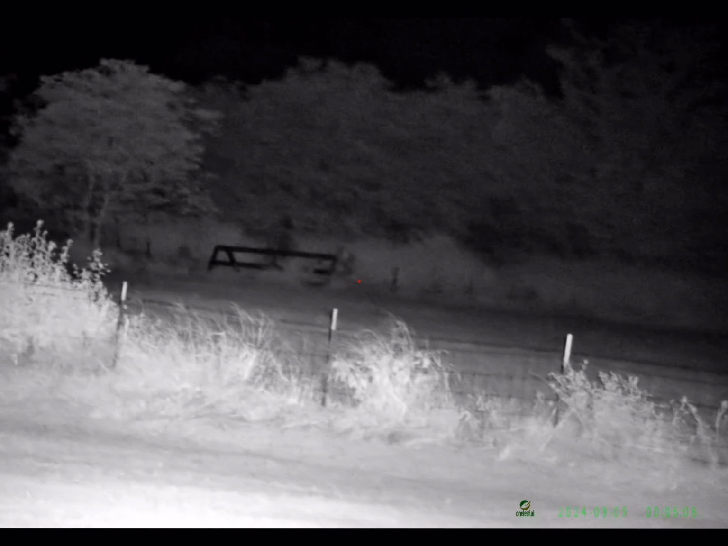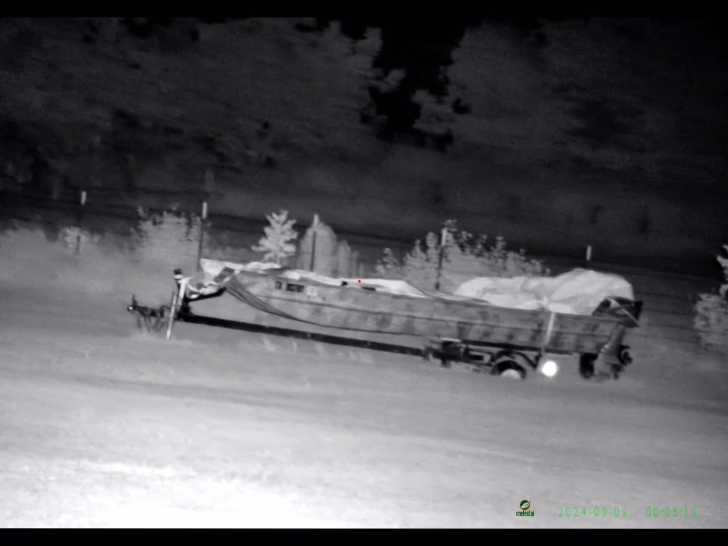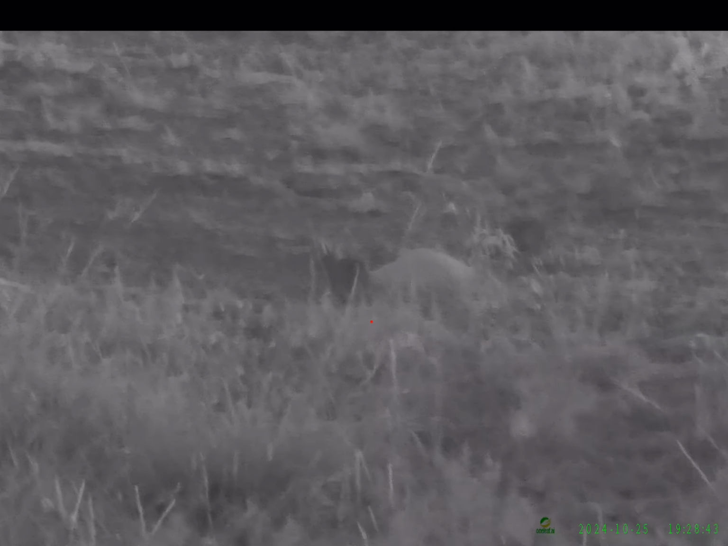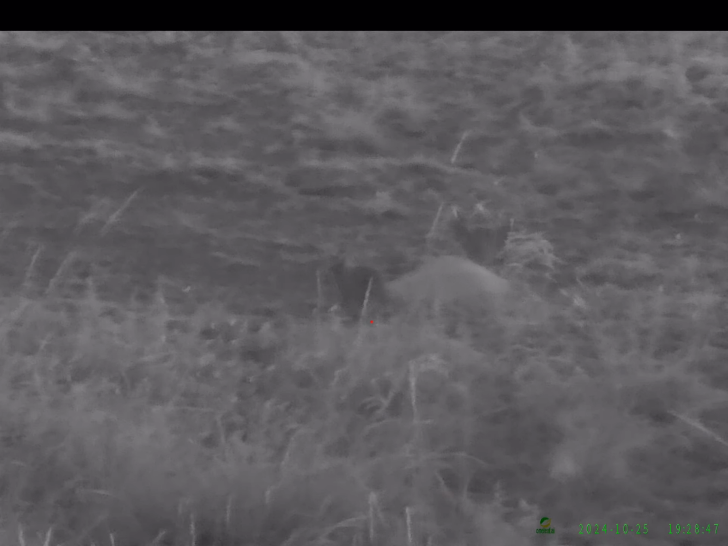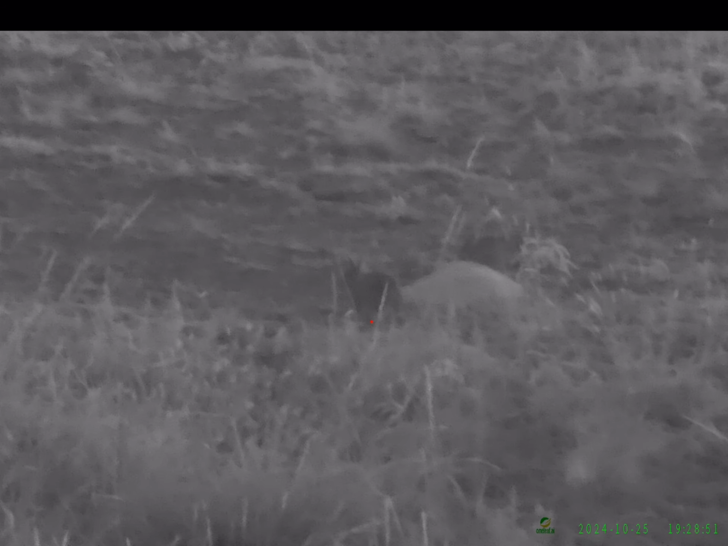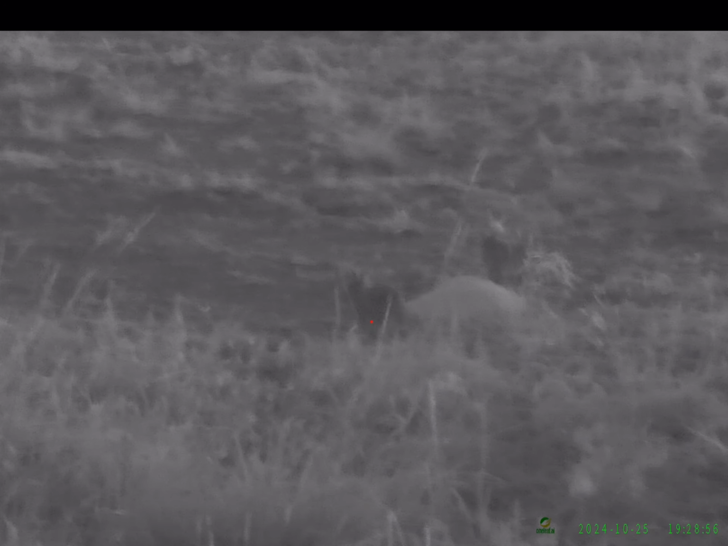Both of them are about 60, 70 yards away. That gate right over there is probably about 150, and getting on out there closer to 200 yards. This is the light that it comes with. Really good, clean, clear light. This is also on moonlight with no IR light. This is just right at dusky dark. You can see I'm not having to use any IR light to be able to see good.